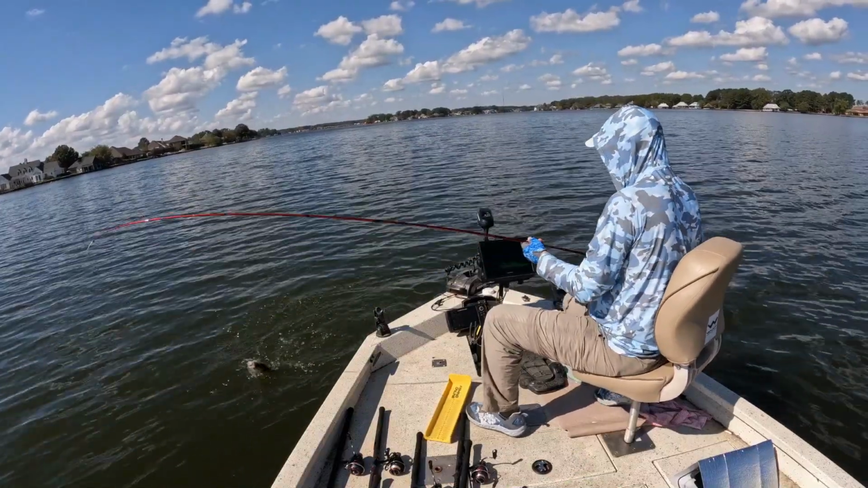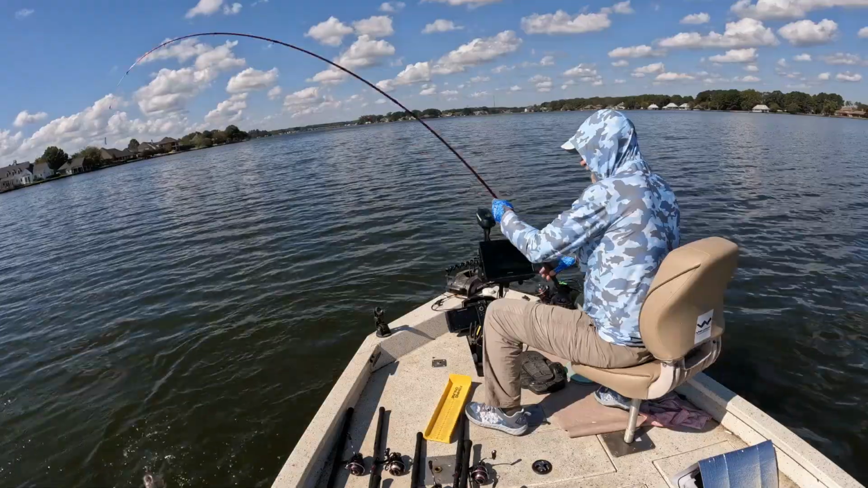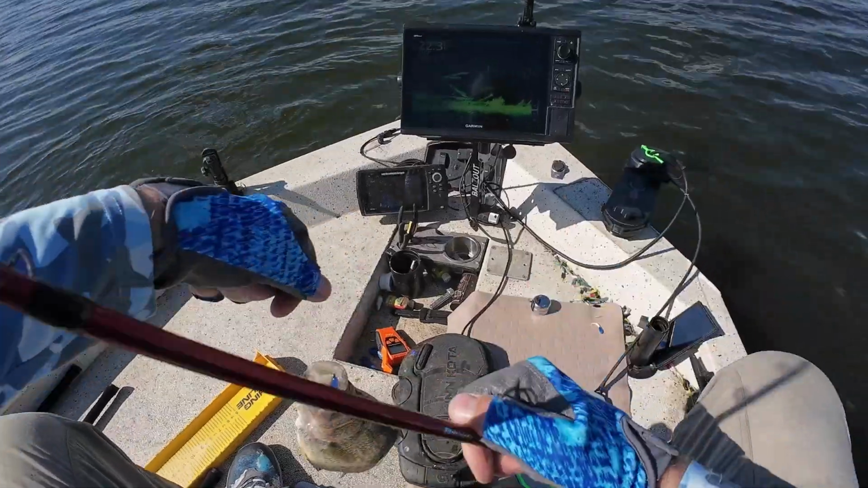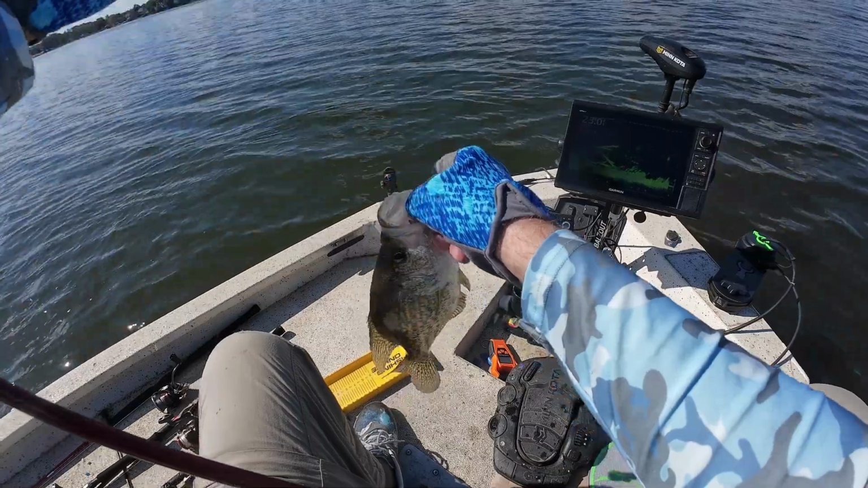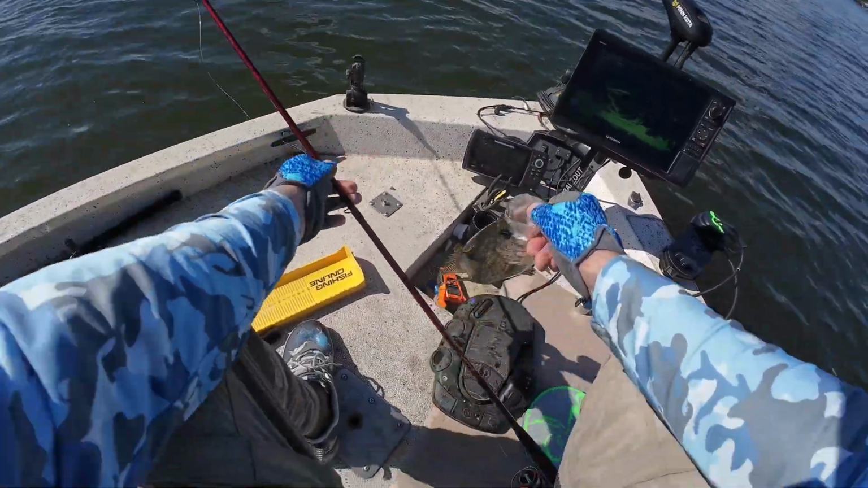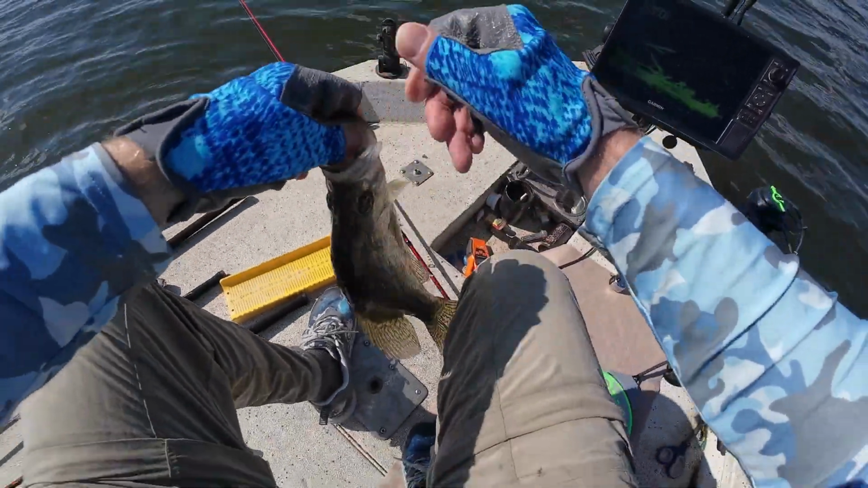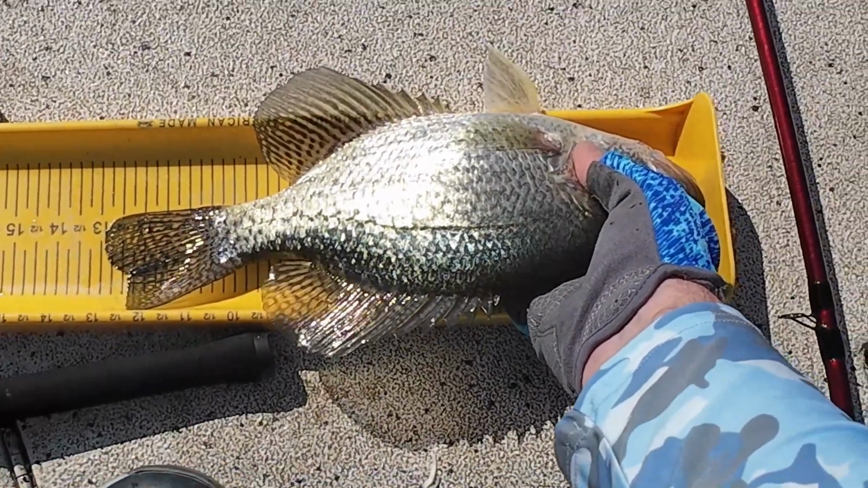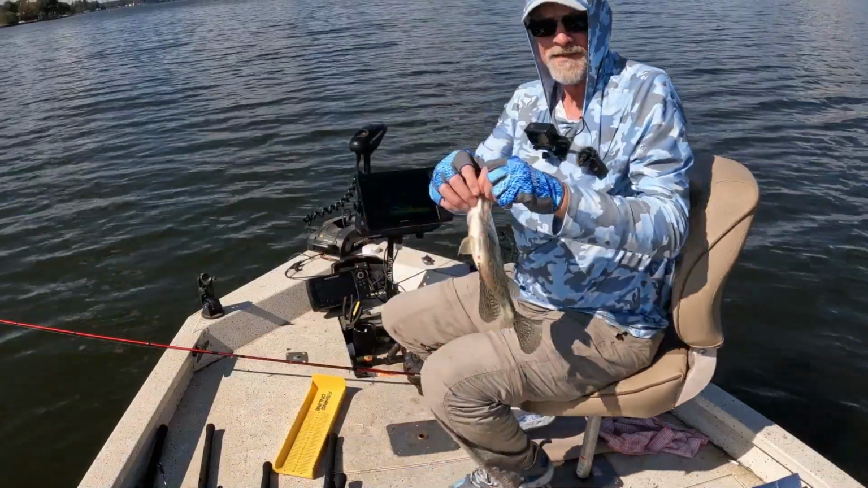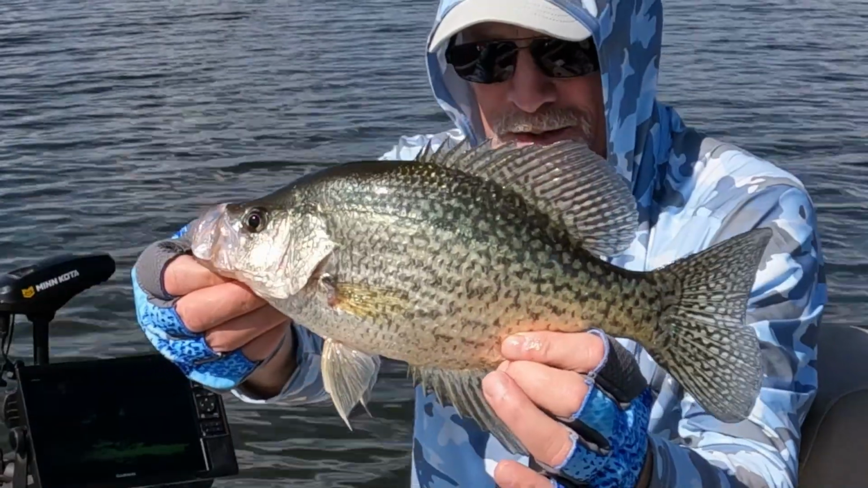Goodness gracious. I think they want it kind of fast. Get up here, dude. That was almost 13 inches. 13 inch black crappie.